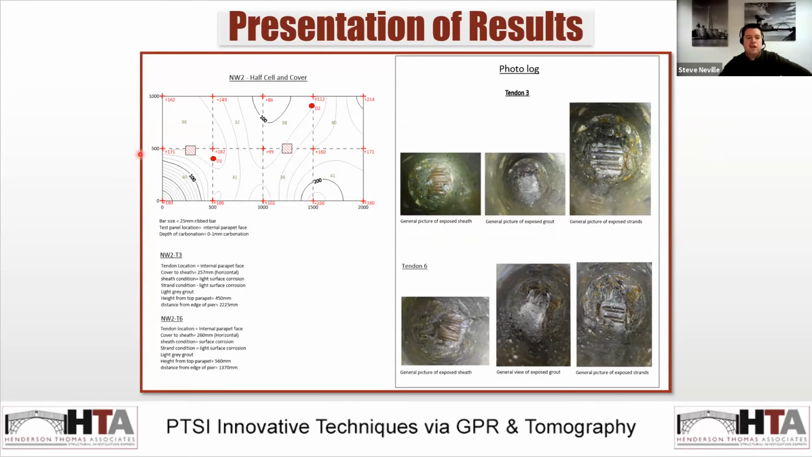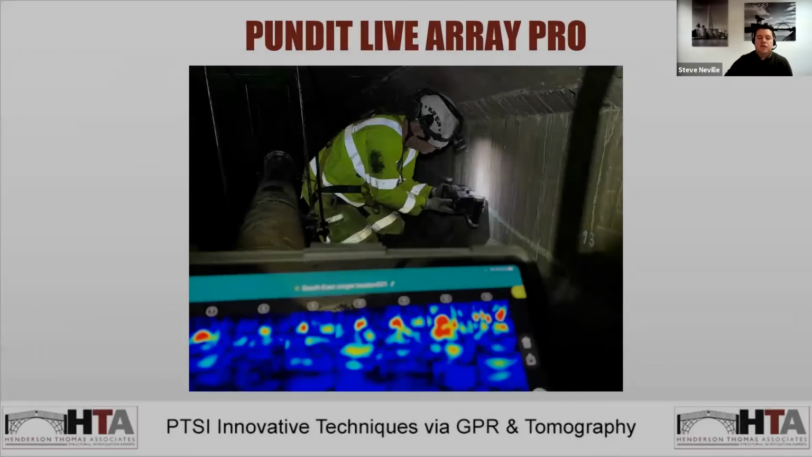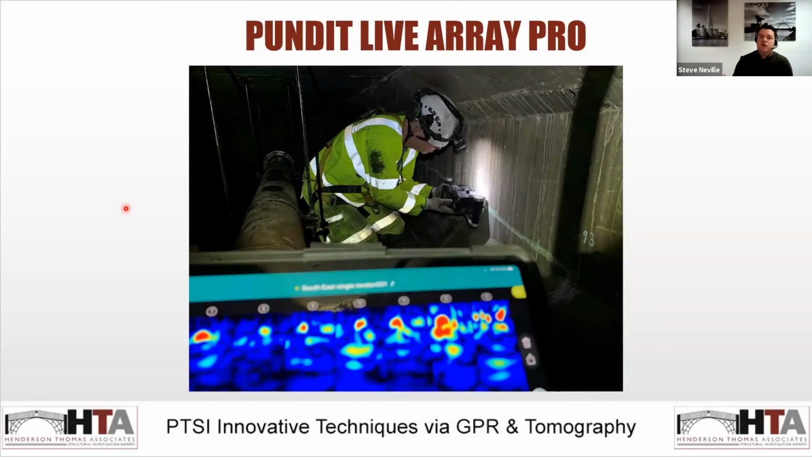A lot of time and money is spent in getting us to the face of the structure, hiring MEWPs and closing roads and railways. So we often do a concrete test panel involving half cell, minimum cover, carbonation testing and chlorides, just to get a better feel for the structure. And then just down here, we record the details and locations. So that's explaining how we actually find the ducts.